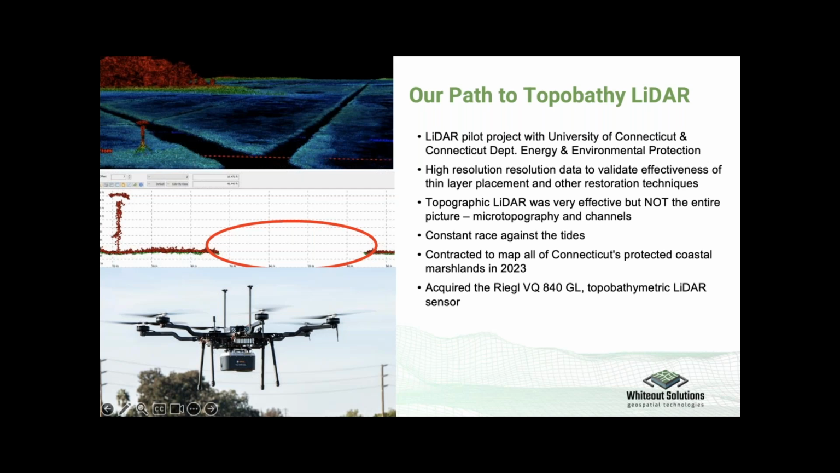But we found a couple challenges where there was definitely some holes in the data, specifically in those areas like the runnels and channels that were near shore, any of the micro topographies. Those had data gaps, as you can see here in this image on the left-hand side.